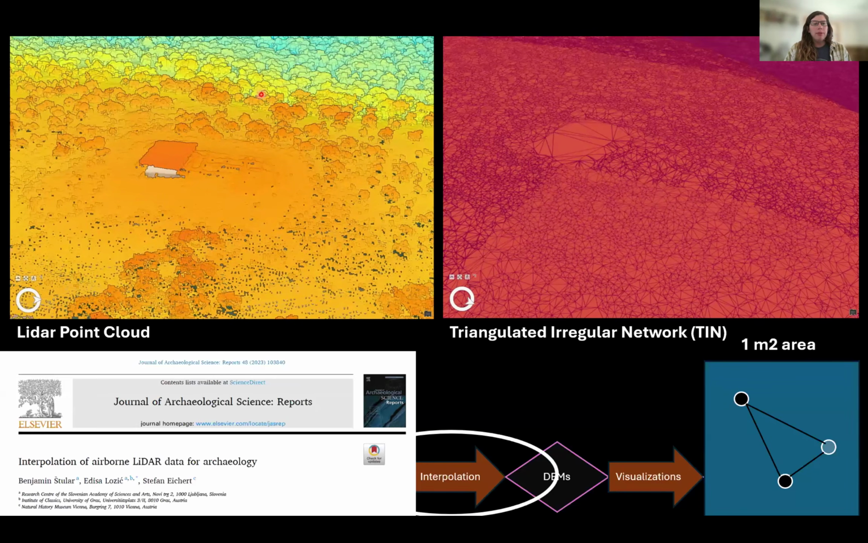This image on the upper left is the point cloud view for the architecture that I showed in that little video clip earlier. And the image on the right is what we call a triangulated irregular network, or a TIN, for those same point clouds. And essentially what a TIN is, each actual LiDAR return point, or each point that we have XYZ data for, is the vertex of a triangle, as represented down in the lower right in this 1 square meter area box.